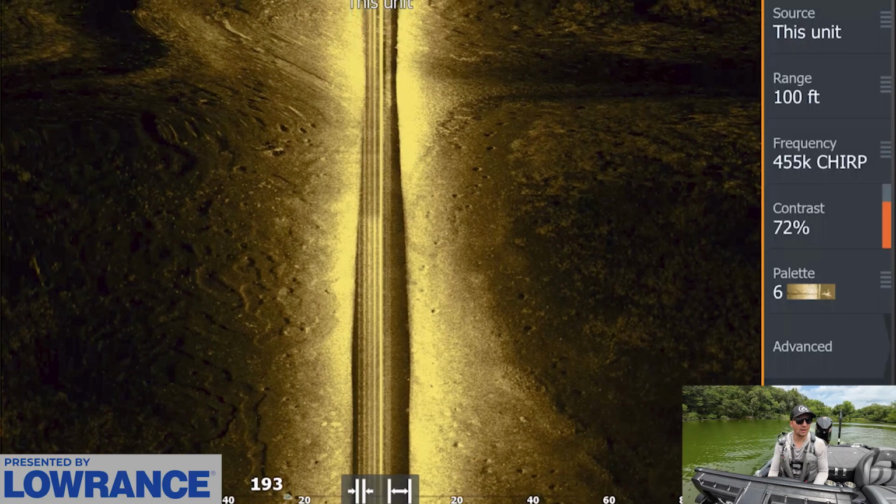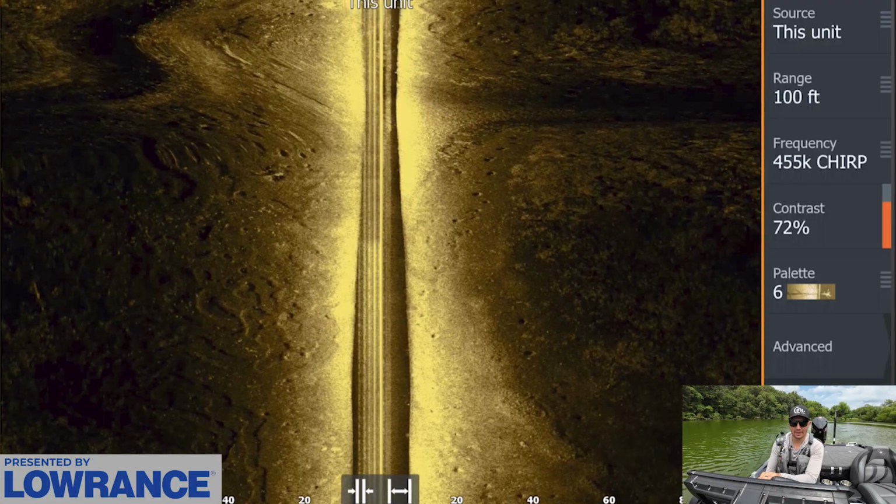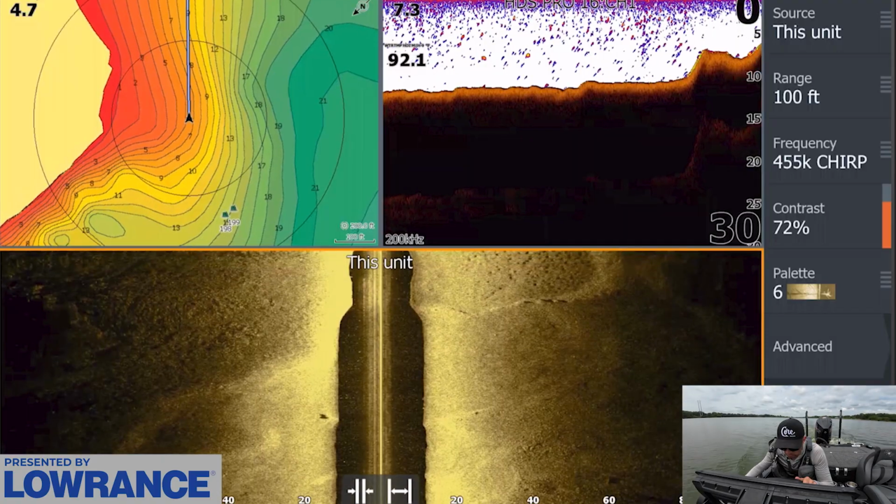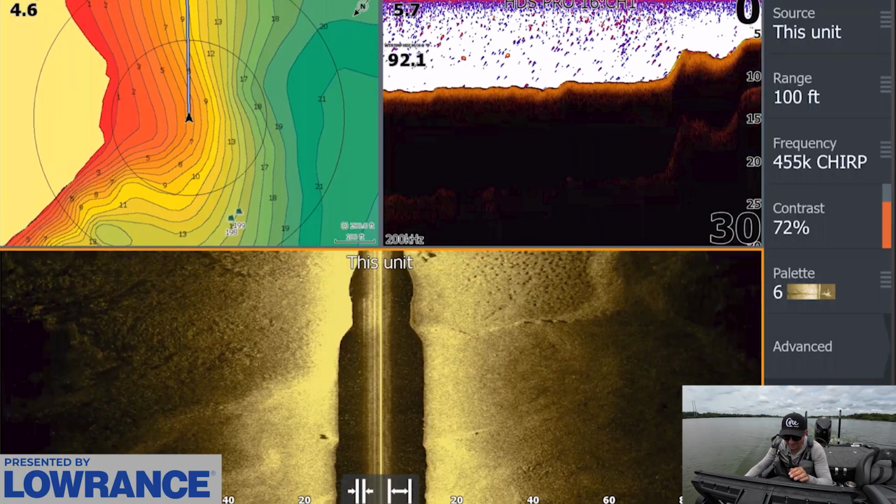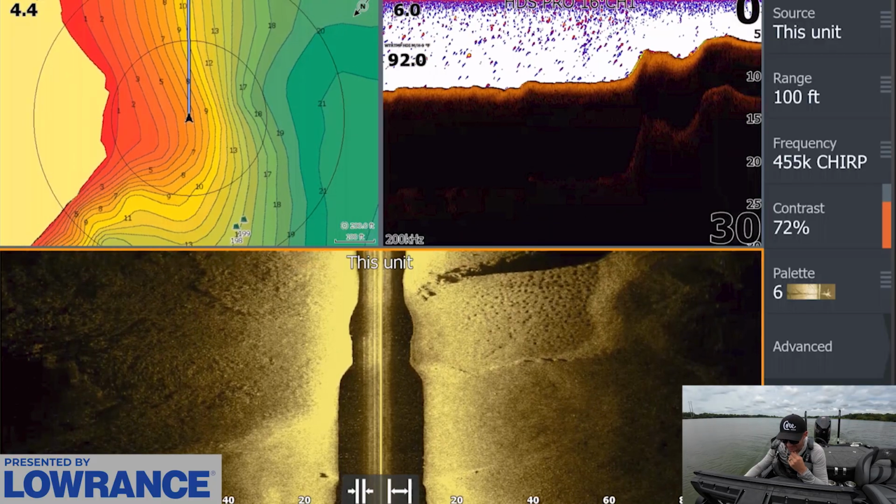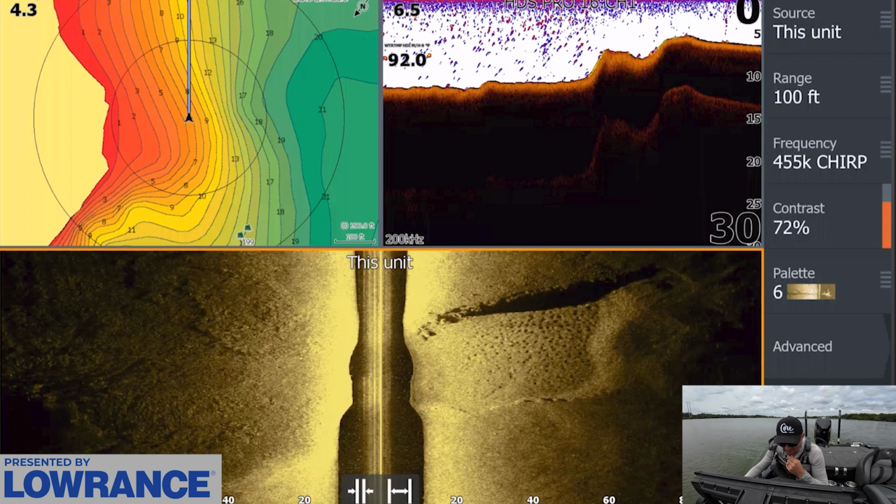So I'm going to graph around a little bit just to get the day started, see if we can find any of those active brim beds. And then we're gonna start trying to pick some of these fish off. Ooh, look at those brim beds right there. Oh my gosh. There are a pile of them down there. Look at that, right on that break too.